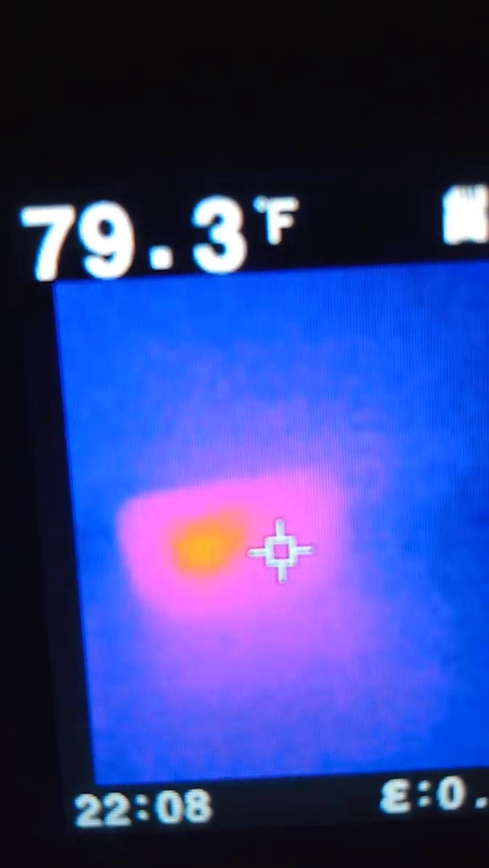And I'm probably standing a good foot, 18 inches away from the alarm clock. It's a plug-in alarm clock, so it's definitely plugged into the current. Yeah, the yellow part is 86, and the orange is about the same. The pink is about 80, 79. The orange, see how it kind of percolates?